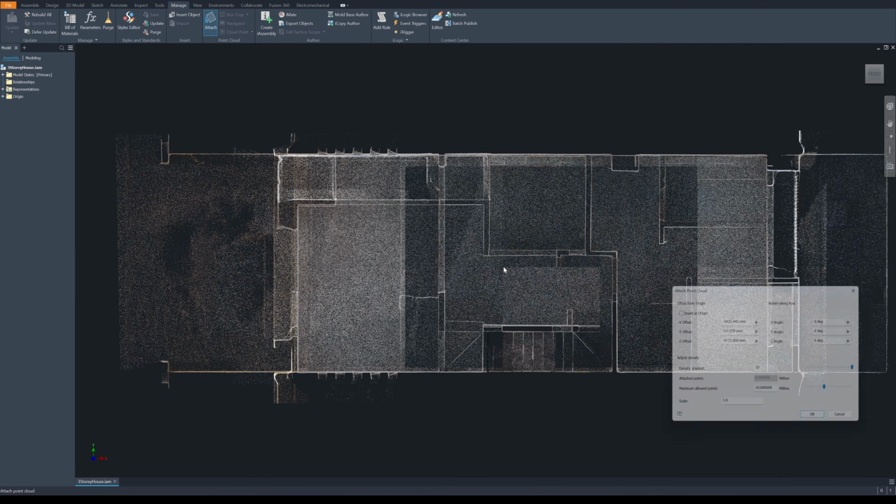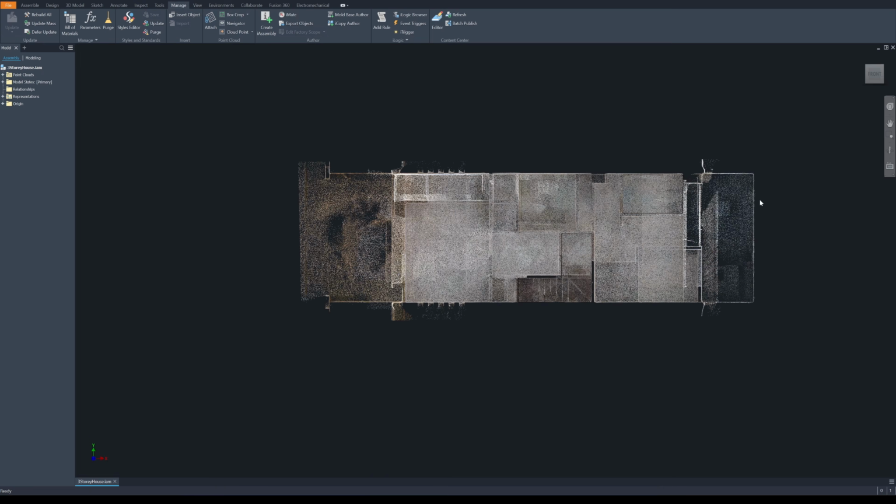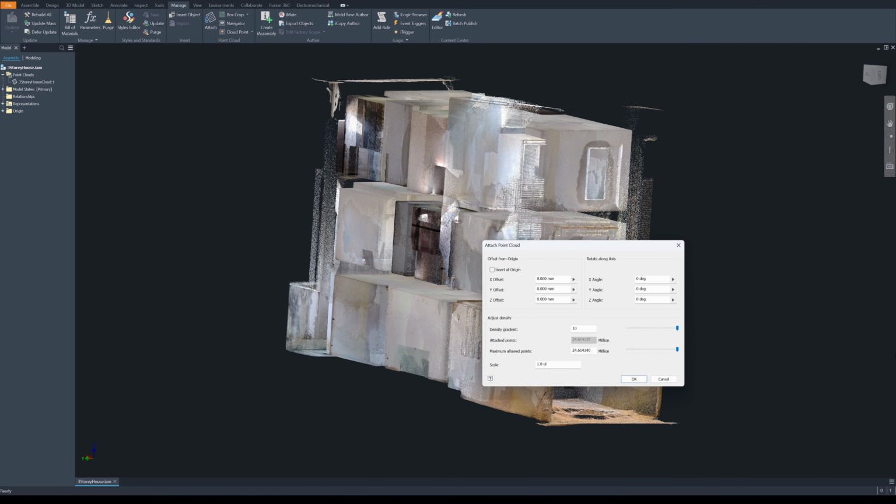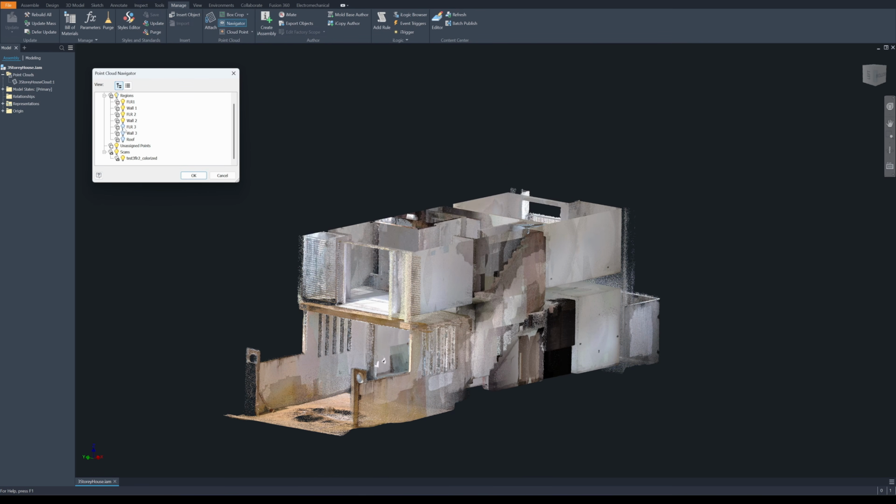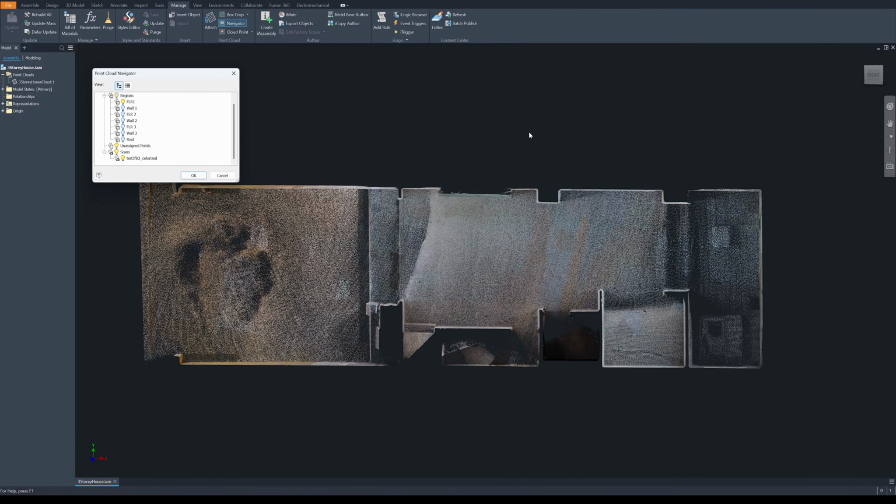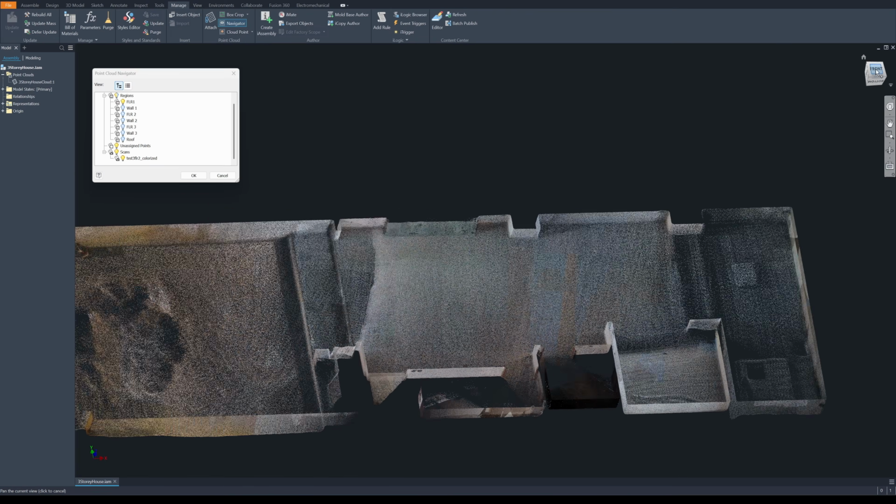First, I will head over to the Manage tab, click on Attach, and then pick the RCP files. You can also tweak the point cloud density with the Edit Attach Data command. And you can use the navigator tool to quickly turn layers on or off whenever you need. For buildings with multiple floors, it's best to start with the ground floor first.